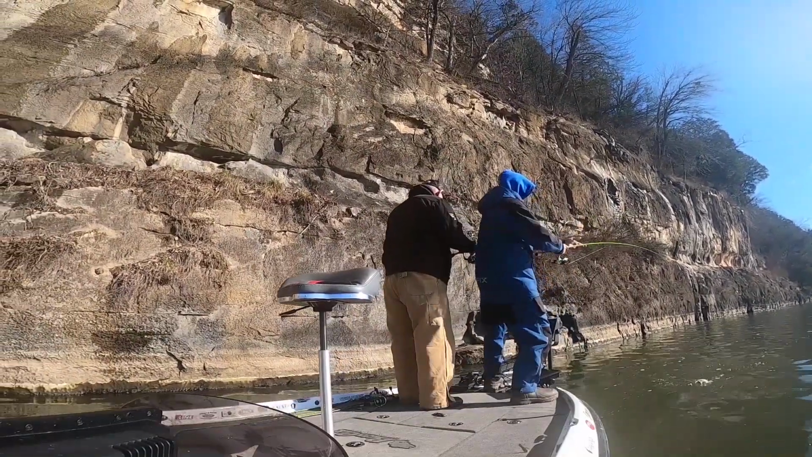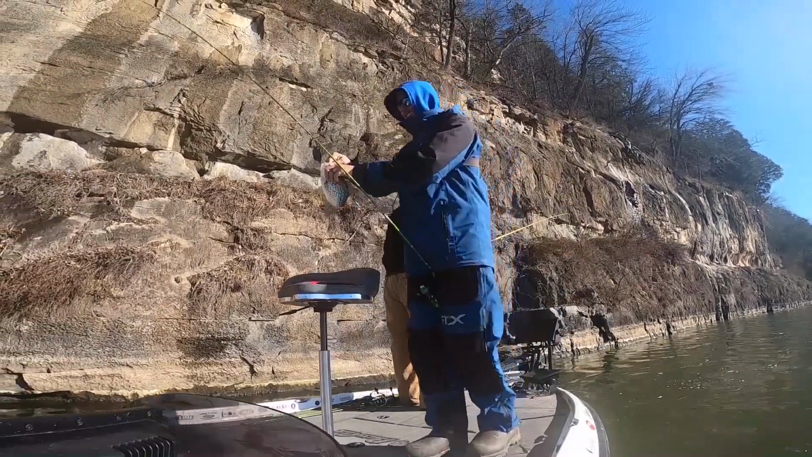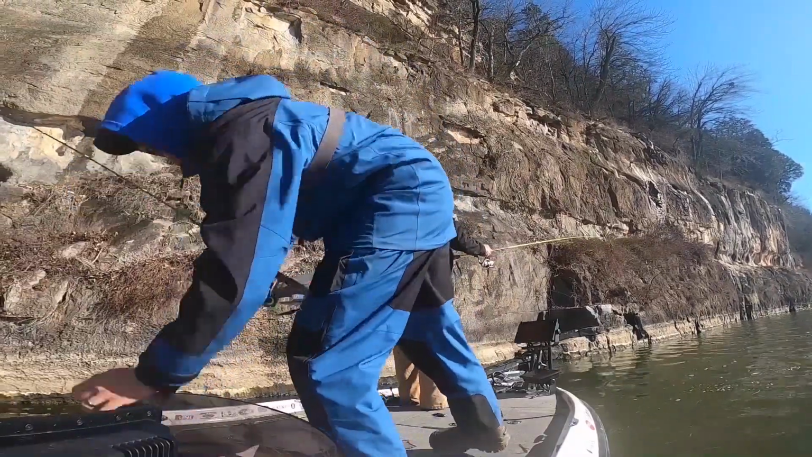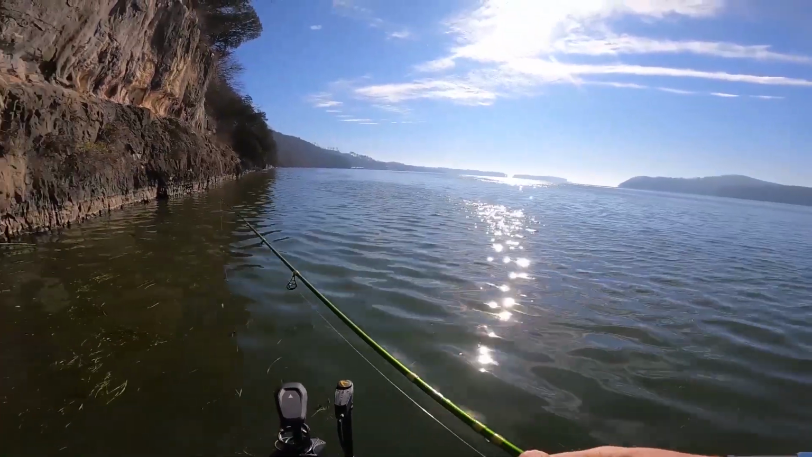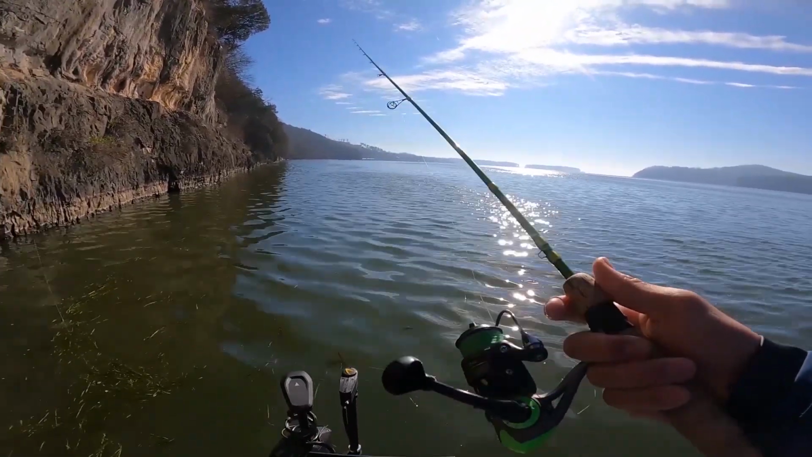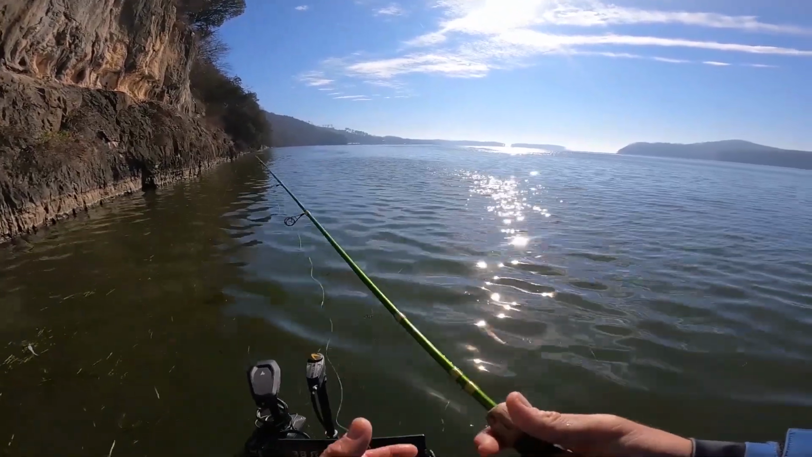That's a big one. Woo! Yes. That's plenty of water. Nine inches are crispier. They're booking it back up this thing.